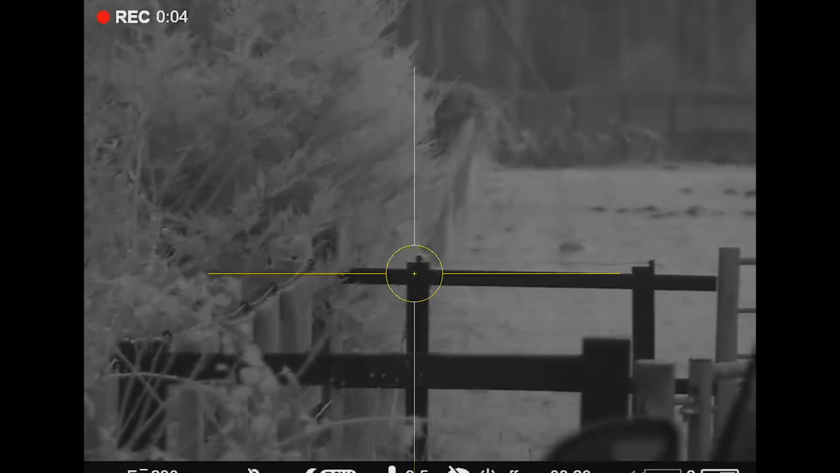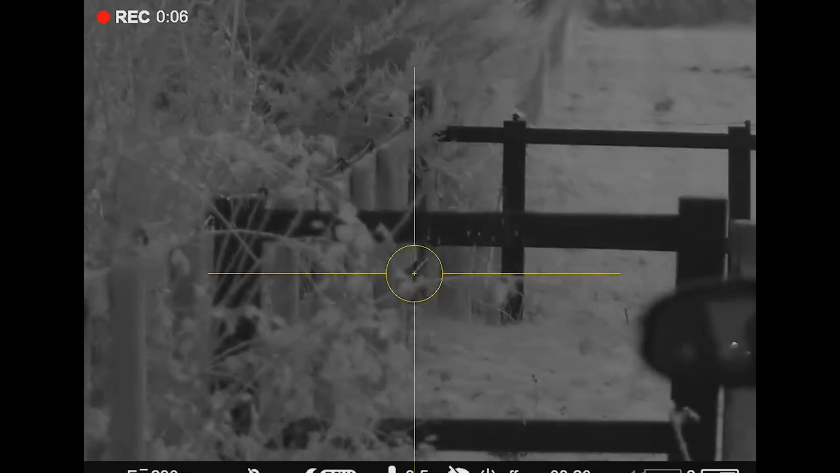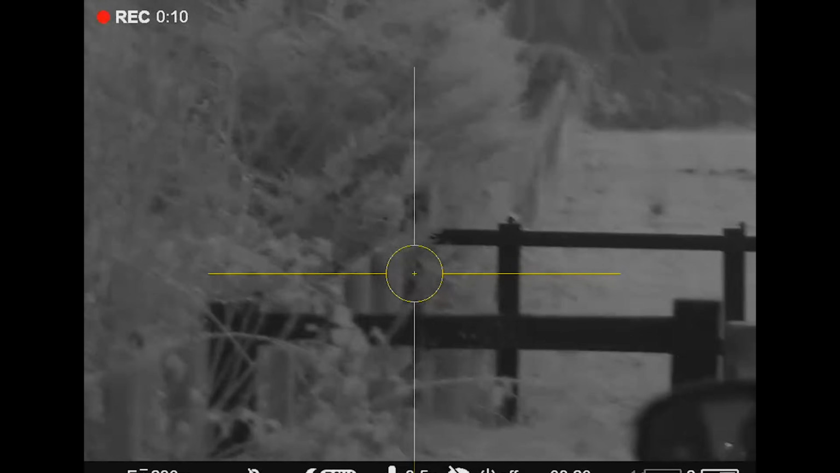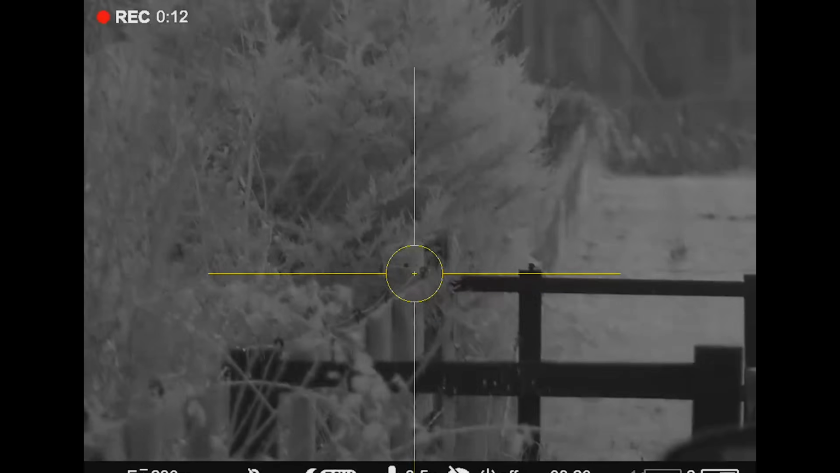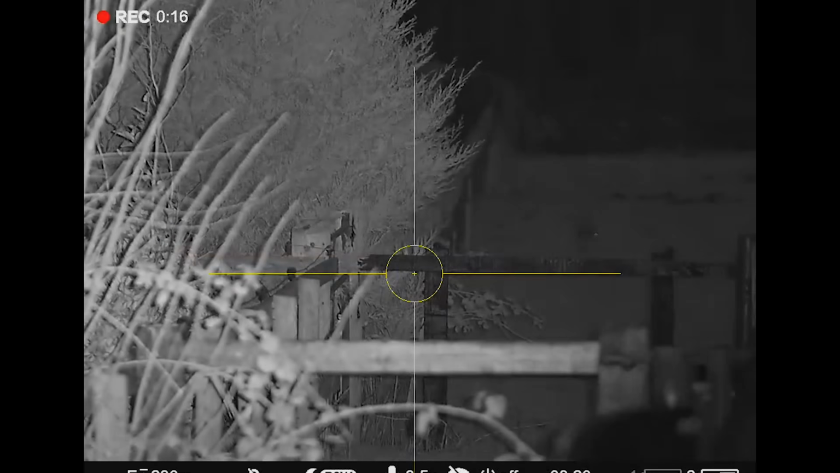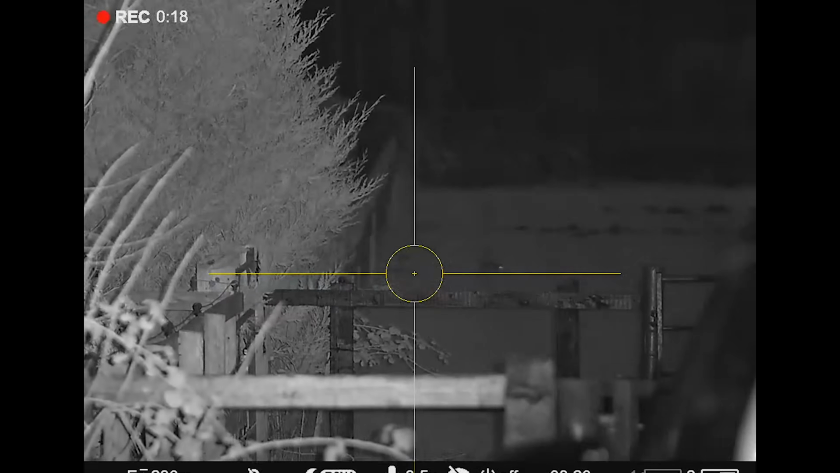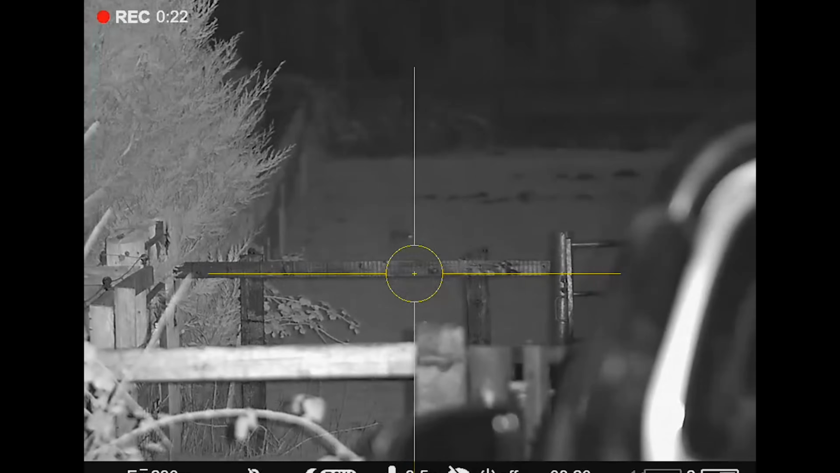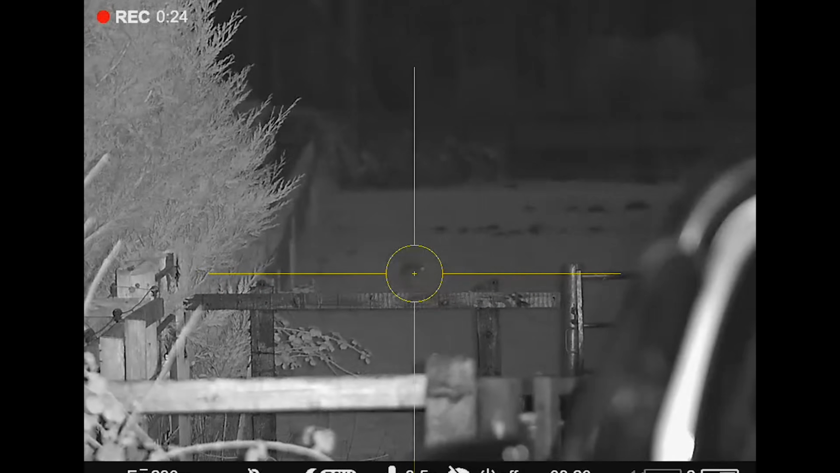We're recording nicely. Now, the image you're seeing now is without any assistance whatsoever from the illuminator. There's no illuminator action there at all. Now, when I switch the illuminator on, bang, you'll see all that. Now you see it light up, okay? And there's one out there feeding. Can you see the rabbit?